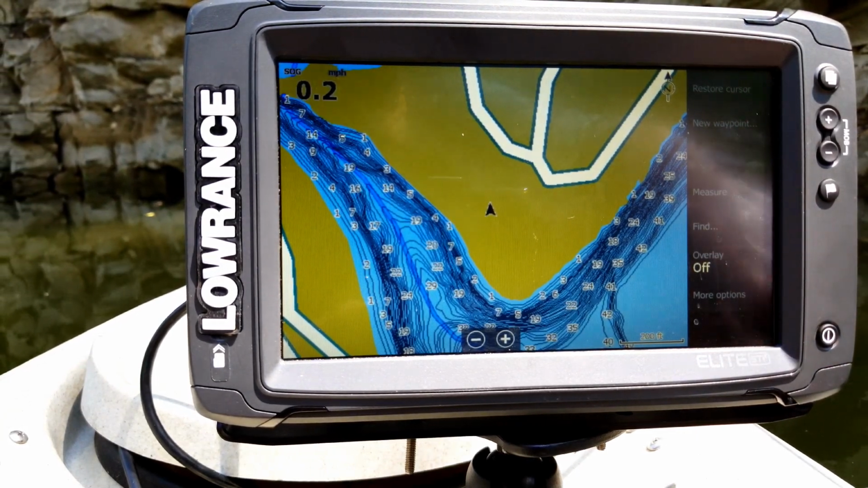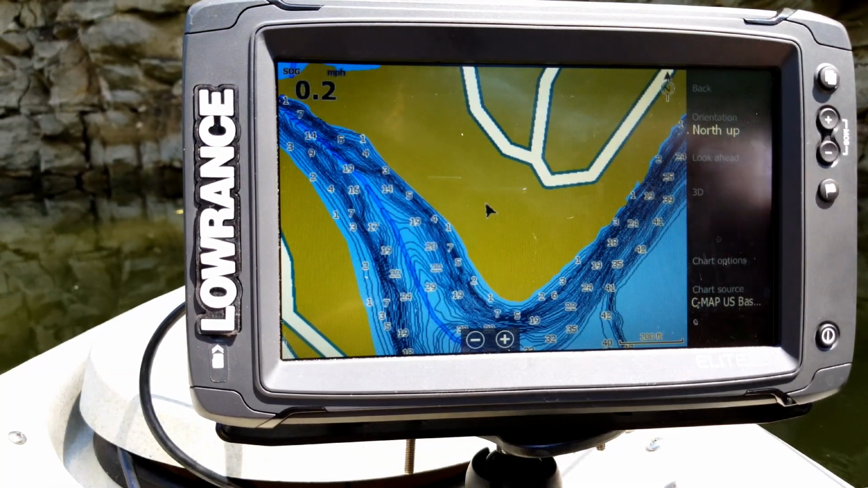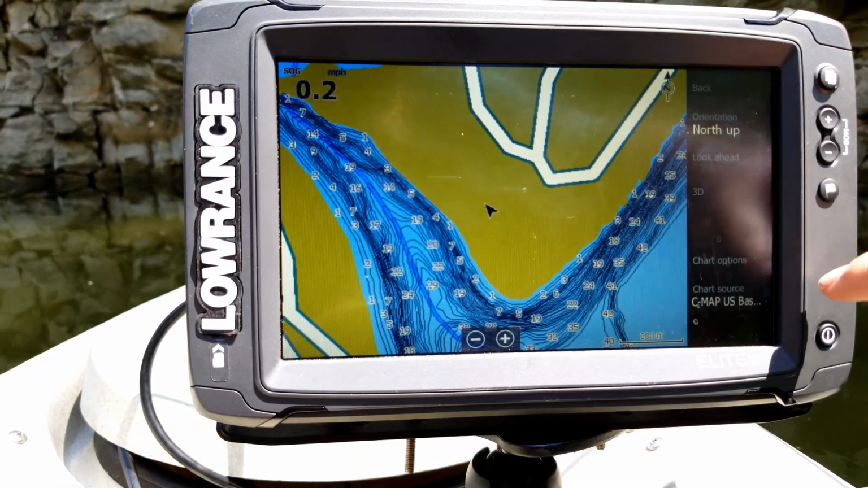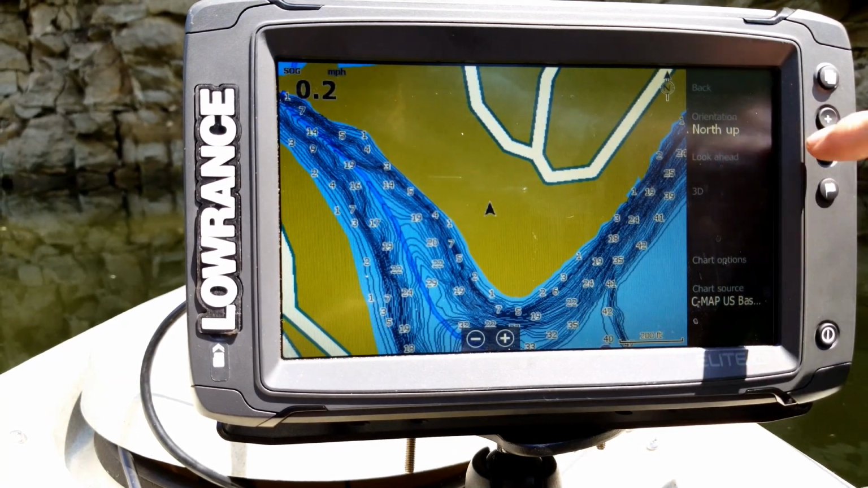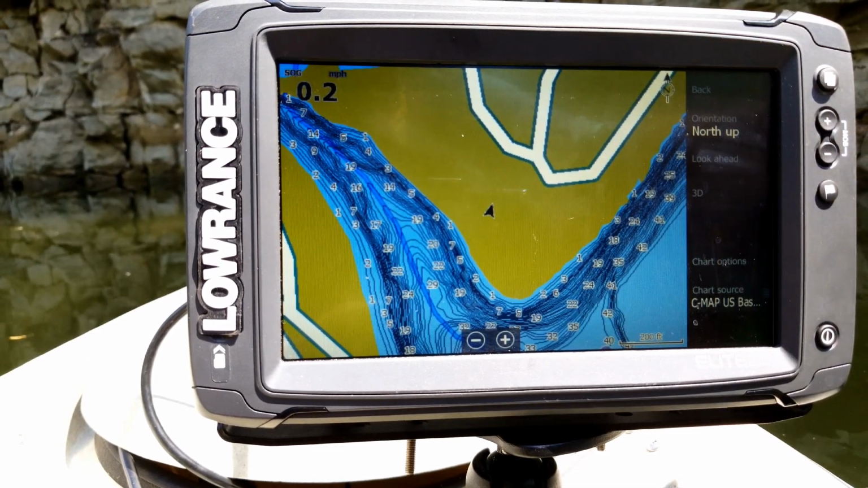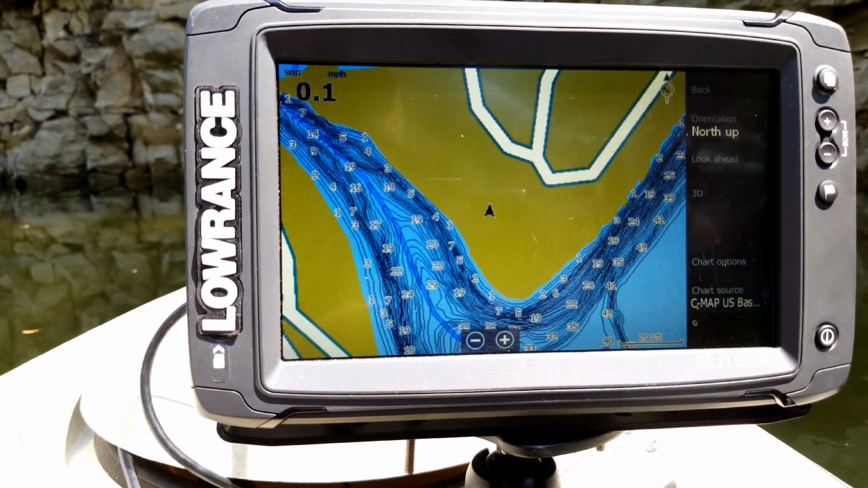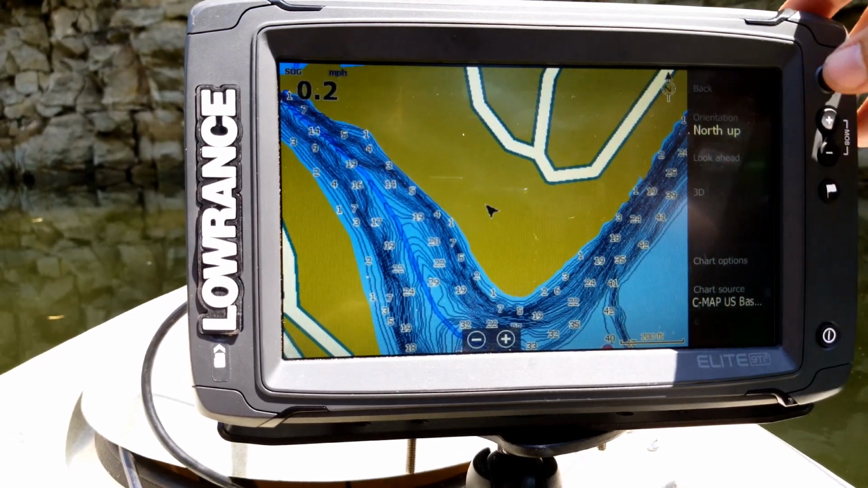If you look real closely there, that means it takes you into a whole new list of menus. So just pay attention. If you can't find a specific feature or menu, just look at the edges and see if it's an option that will allow you to go into another menu screen. That way it might help you find that menu or option that you're looking for.